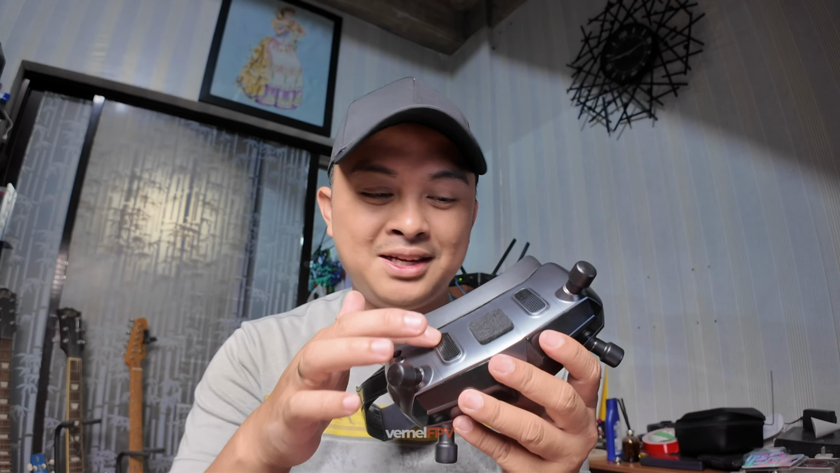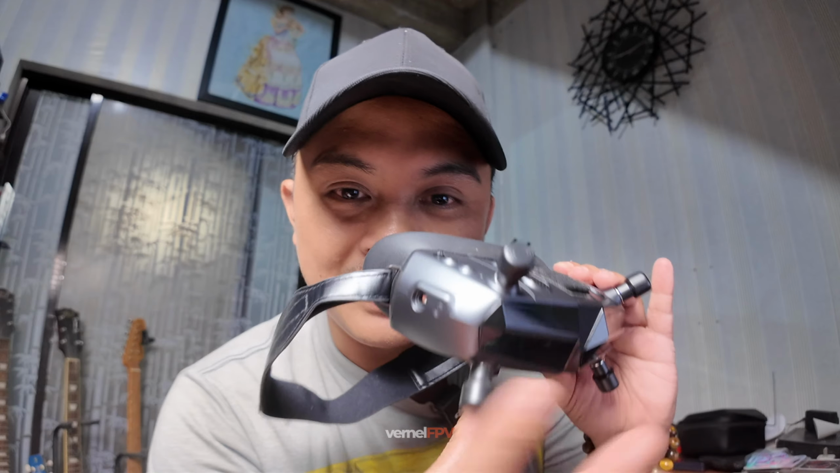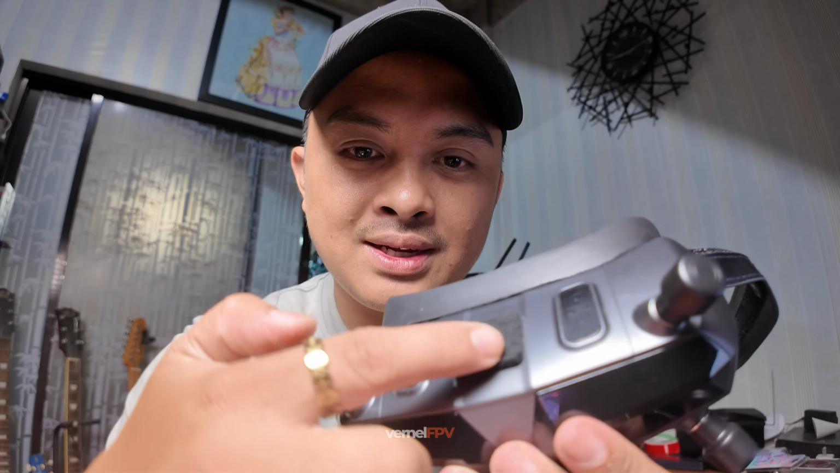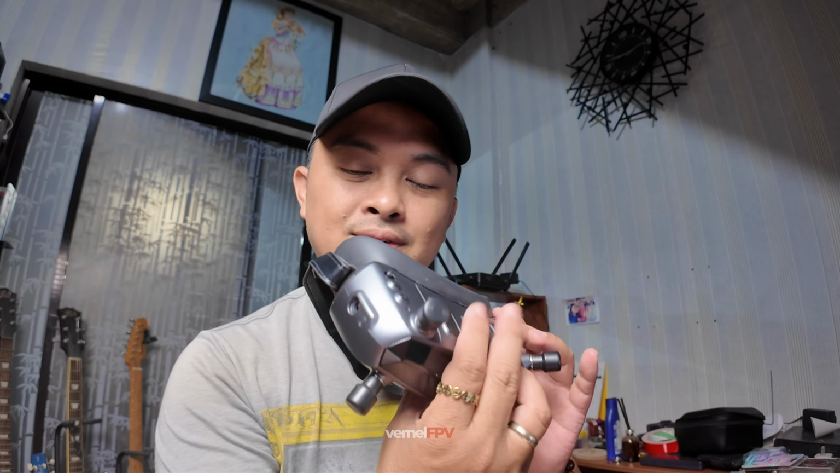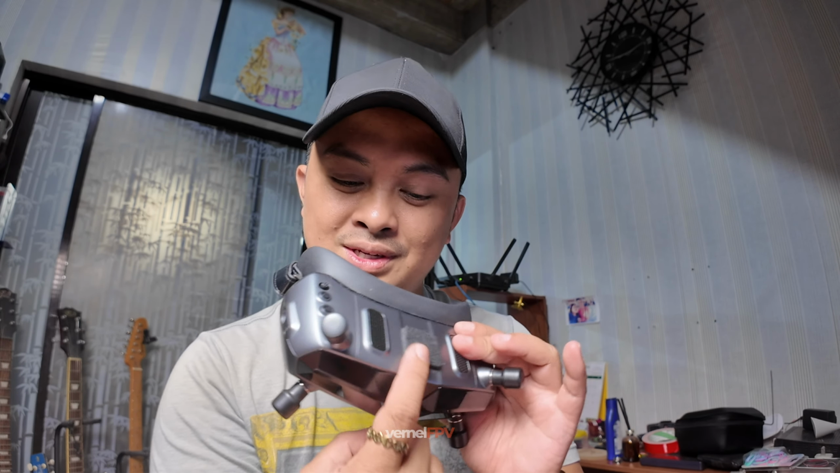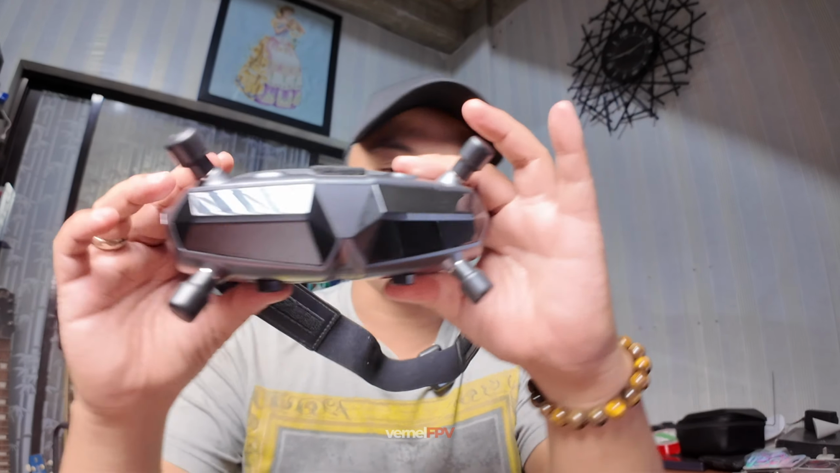It's around 60 degrees here, so if you put it on your face, when you try to hold the Goggles X or try to remove it, this is a warm part. So I think if you put something here, this could really help you to hold this while you are using it. It would not burn your hand, because of course this is padded. It has a lower temperature than the rest of the parts of the Walksnail Goggles X.